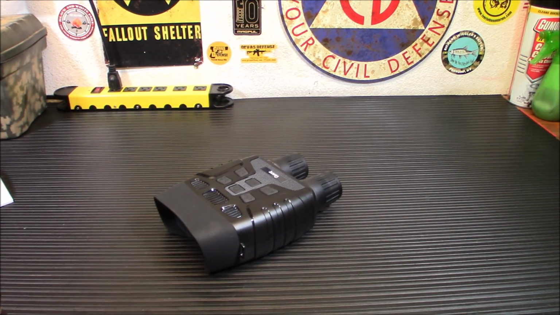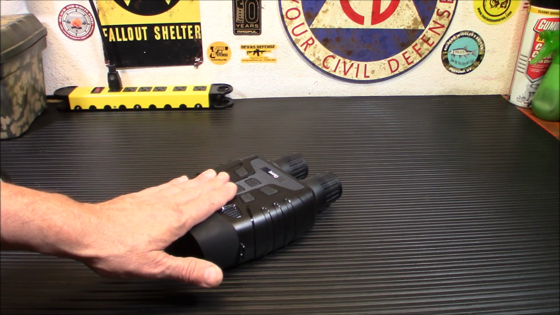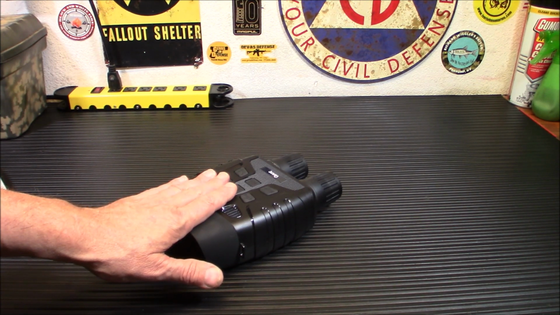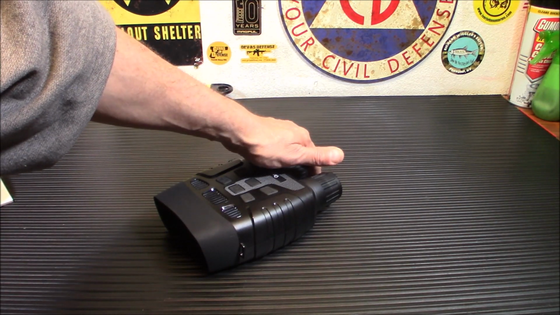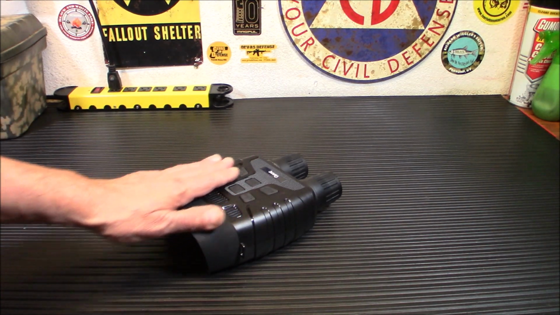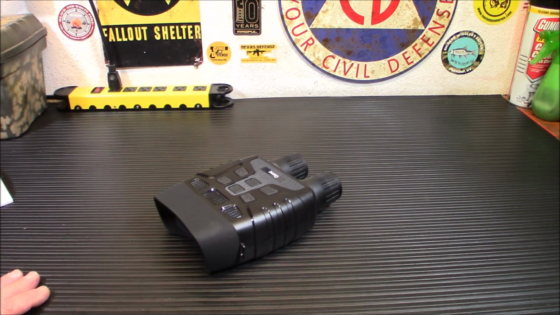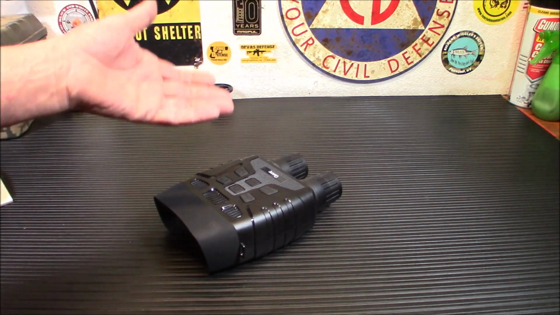Very simple to use. It will allow you to view objects in day and night, which I like about this. If you pick up a pair of Gen 3 night vision goggles, or Gen 1 or whatever, and you go out in the daylight, you're either going to have to cover up your lens very well with a tiny little pinhole in the middle, or you're going to ruin your intensifier tube. With the digital night vision, you can do that without worrying about it. No problems at all. You go in the daylight or night.